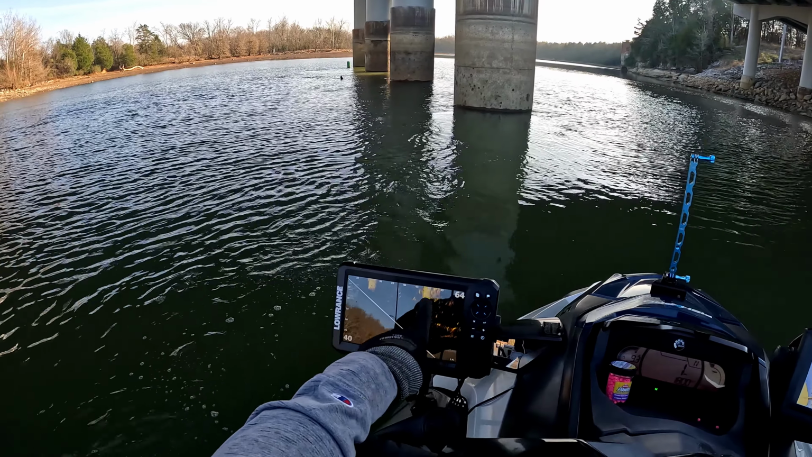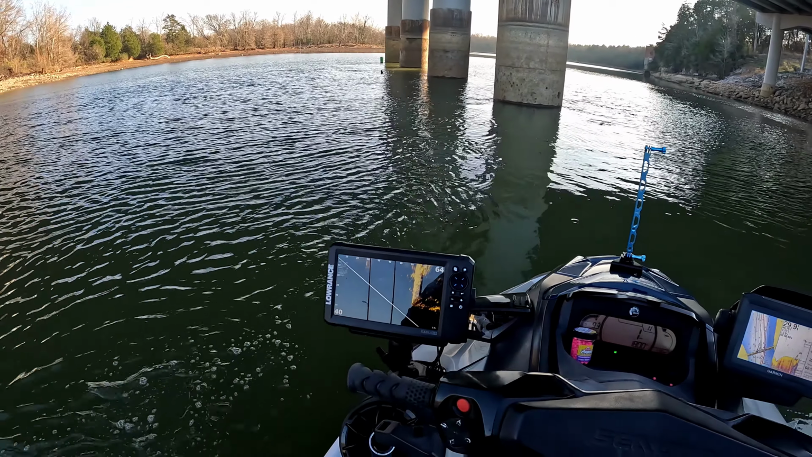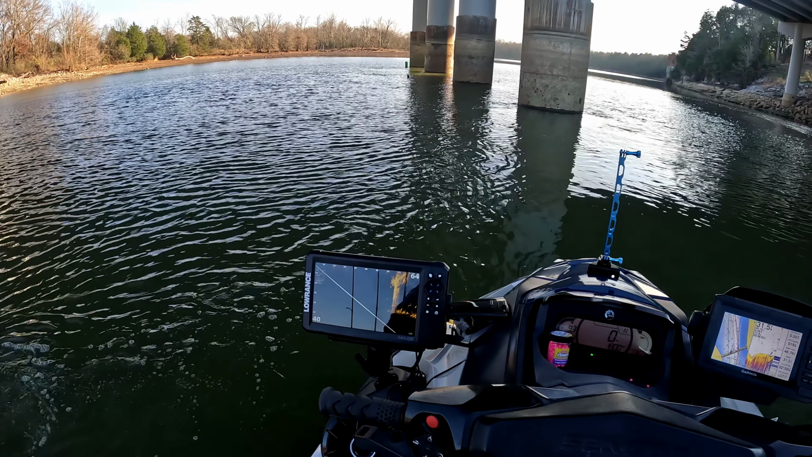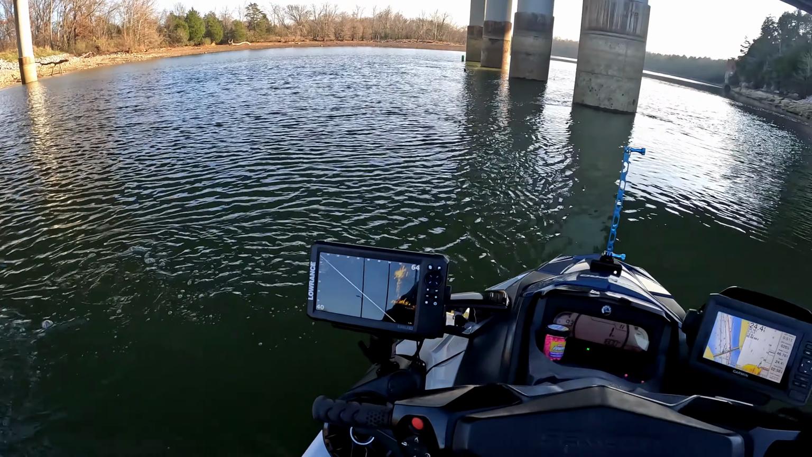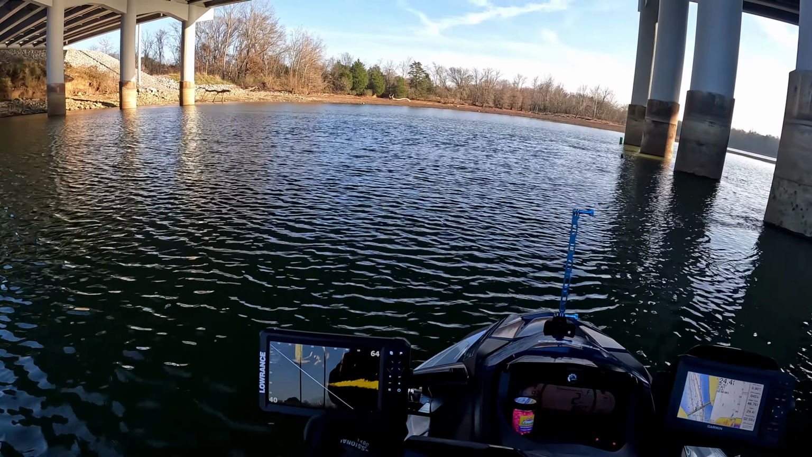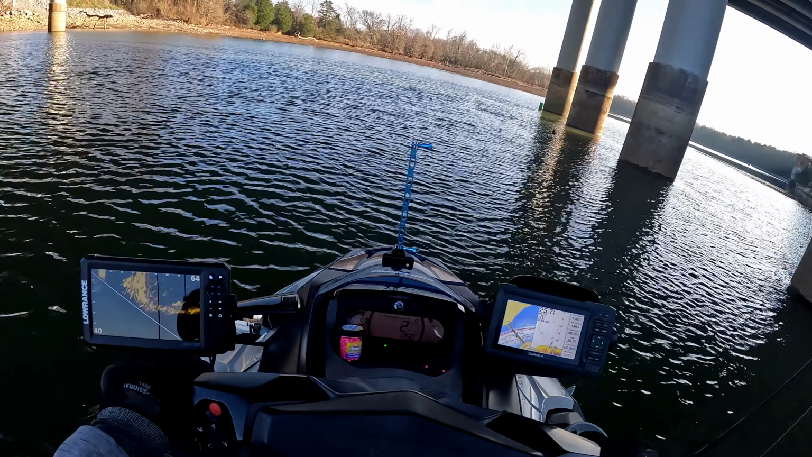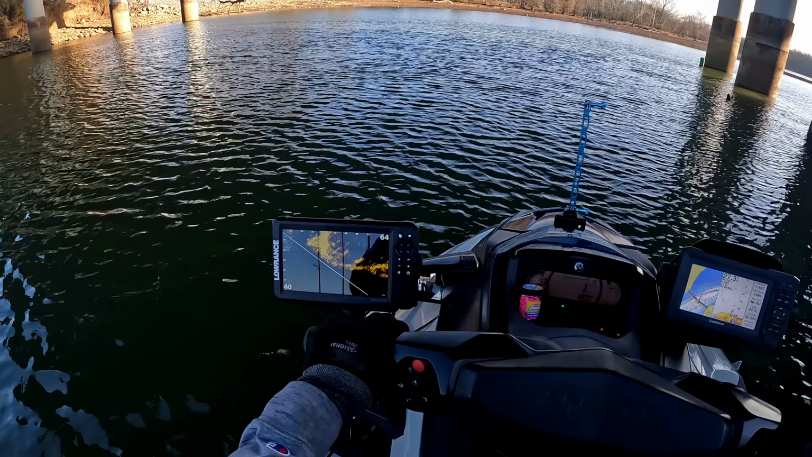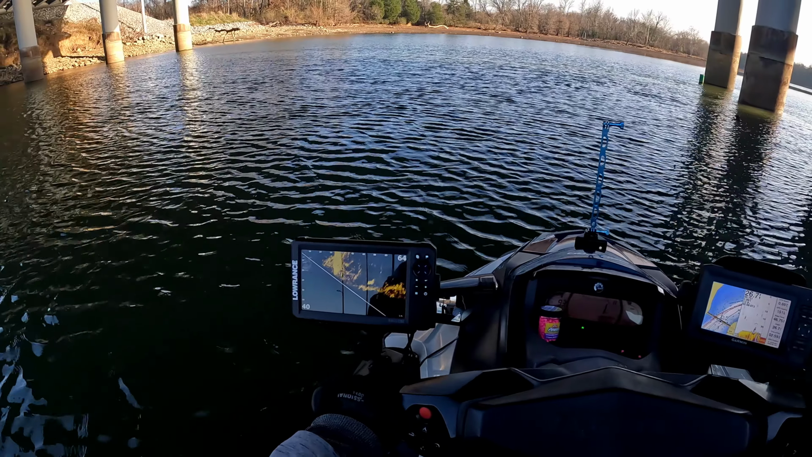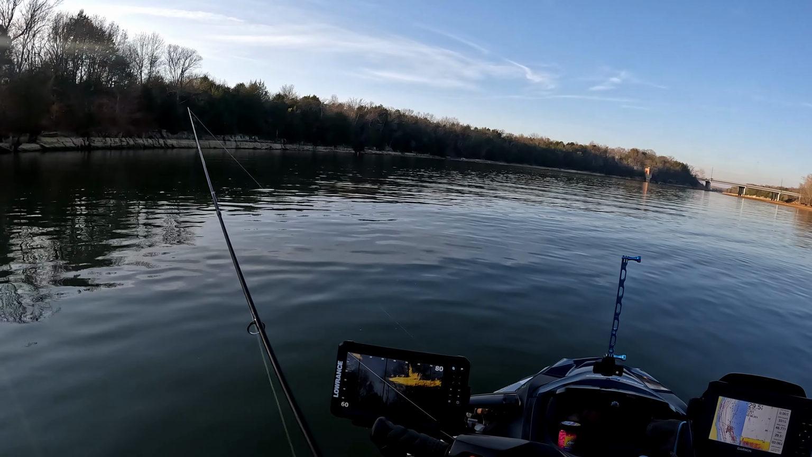Yeah, so here's our pillar, and here's the fish right here. You should be able to look underneath it. Yeah, they're on that side. There's a bunch of fish out there.